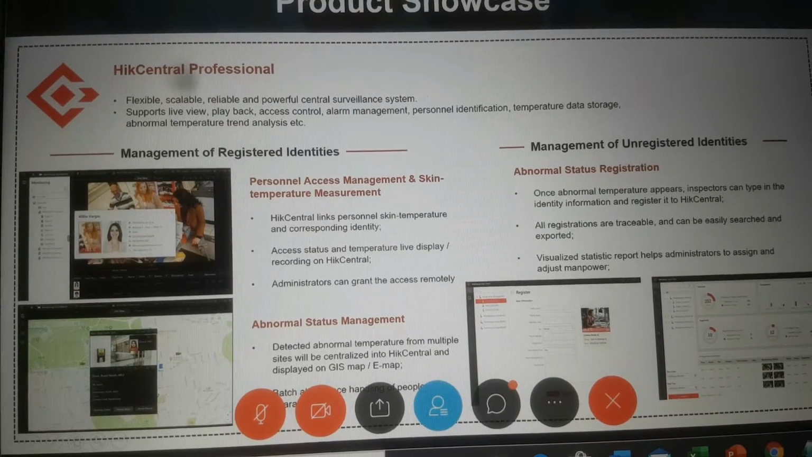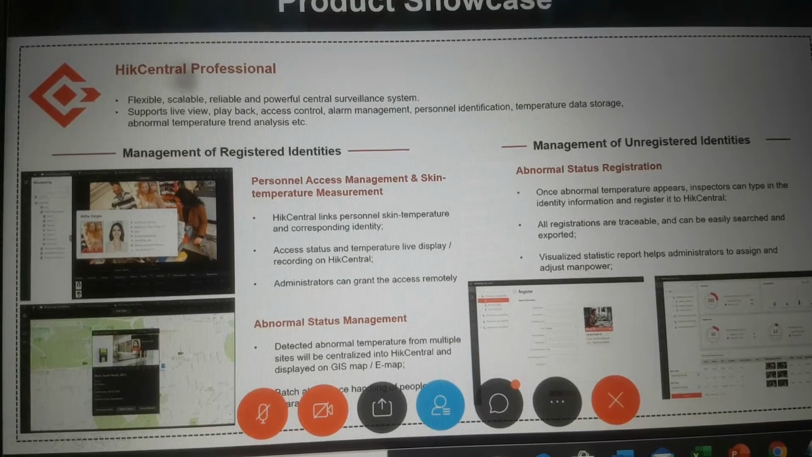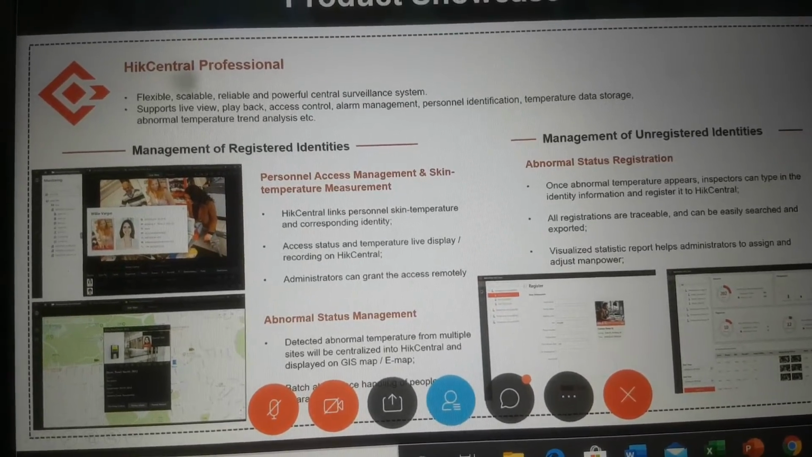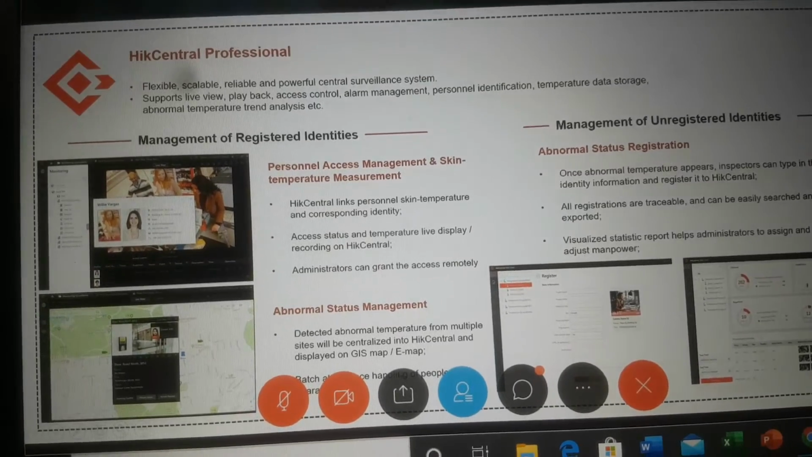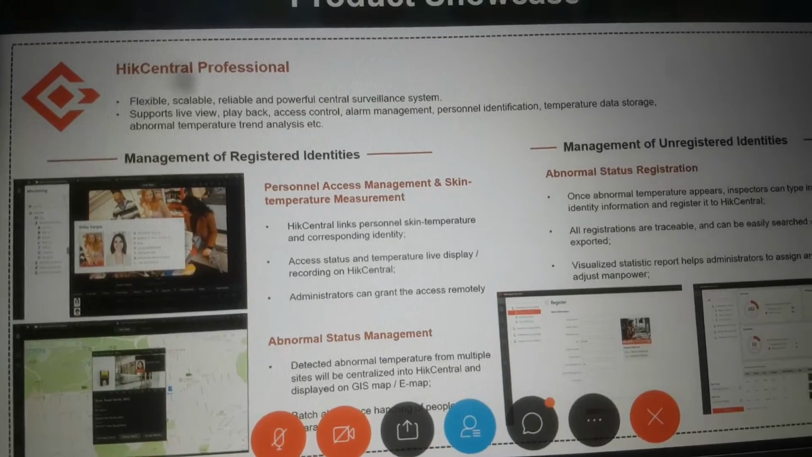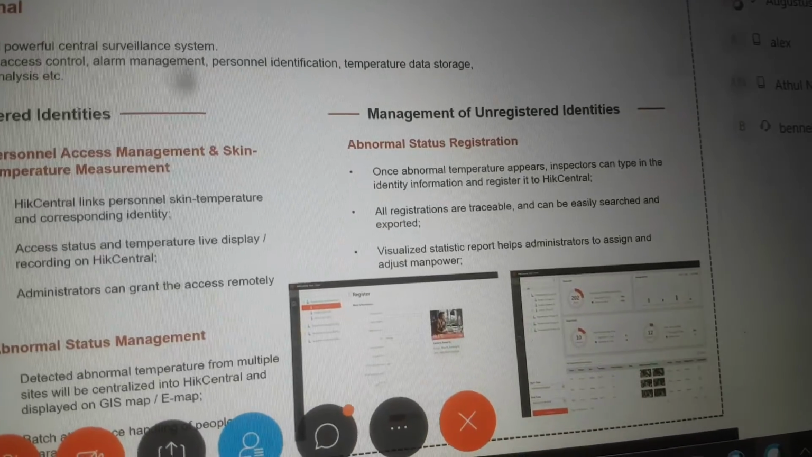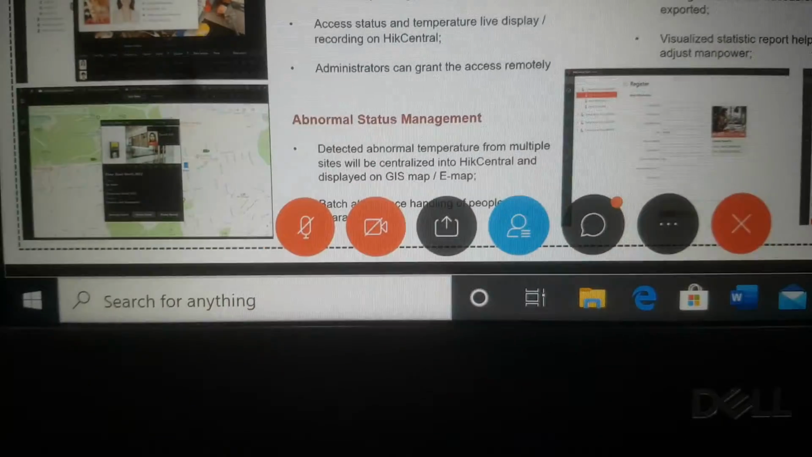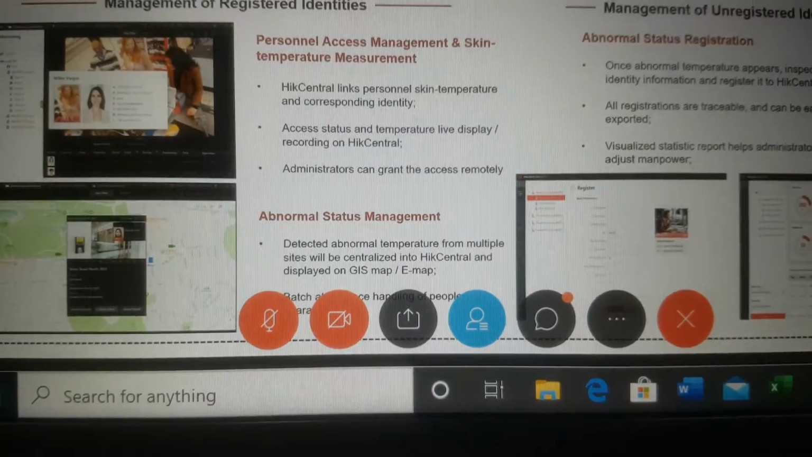These features you can see with the help of Central Professional. And again we have an EMAP function also. Say for example you have 10 offices, then you can put your cameras in the EMAP. All these functions we can integrate into our software.